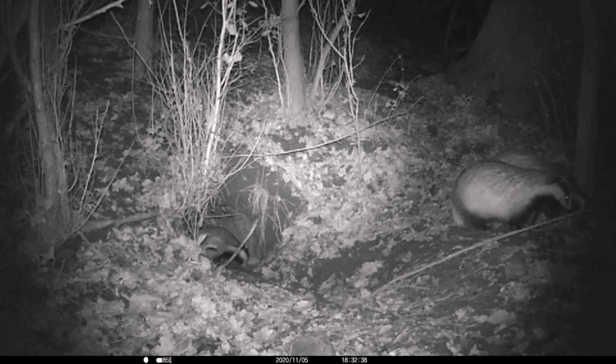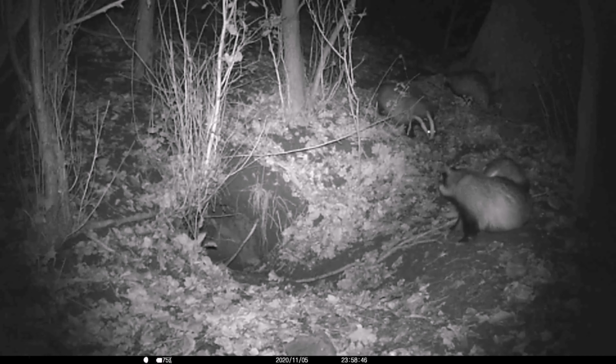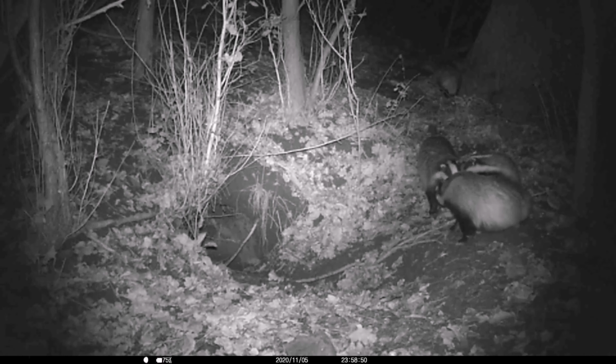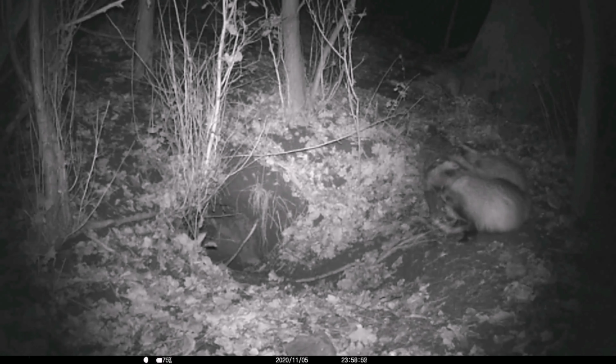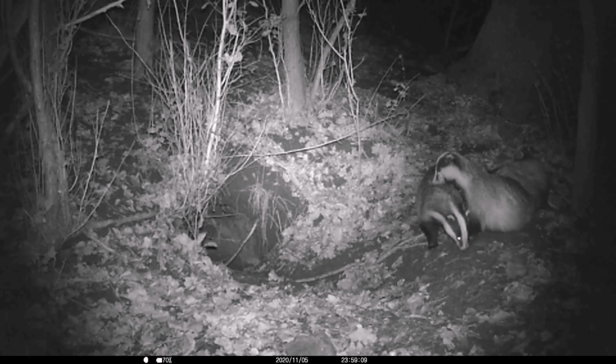Big Bruiser certainly has the attributes of a boar, having a broad wide head and a long thin tail. But to be honest, this way of sexing badgers is not really foolproof. The only way to be sure would be to tickle his or her belly and have a look at the undercarriage. I don't think I'm going to be doing that anytime soon.